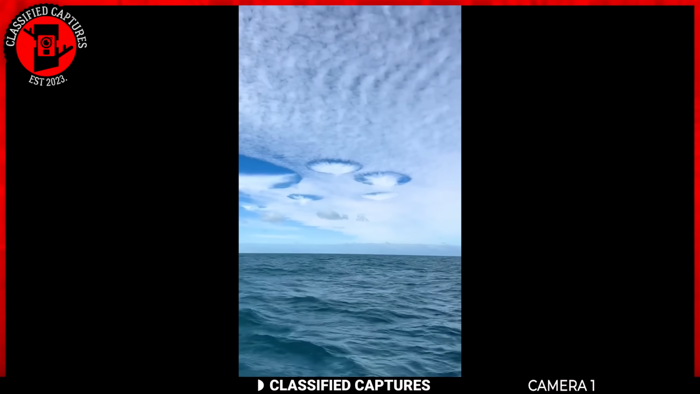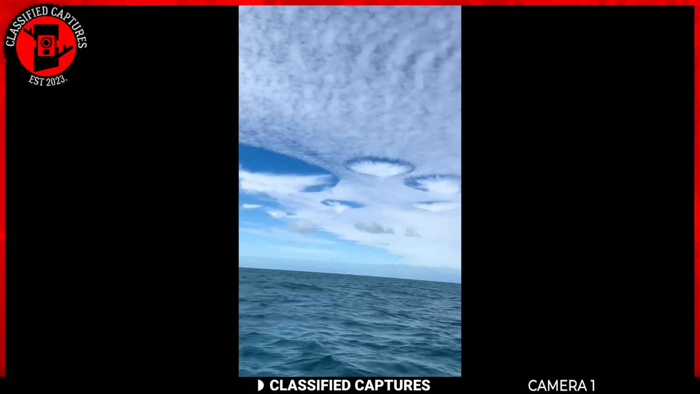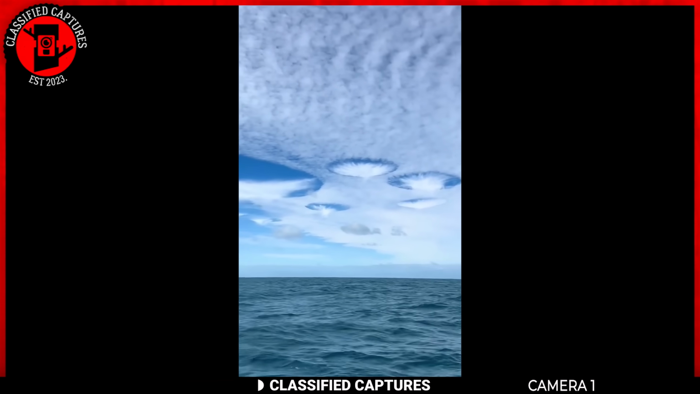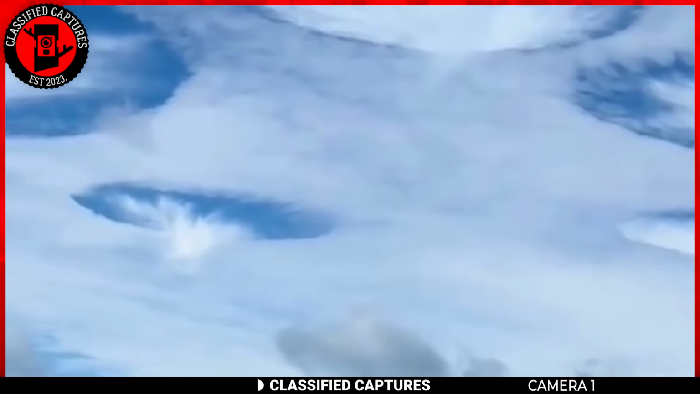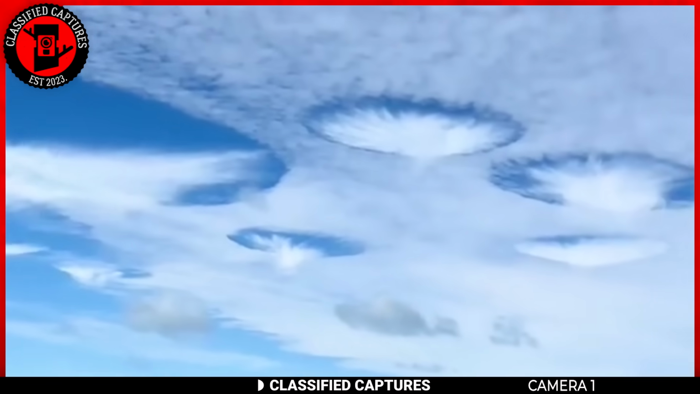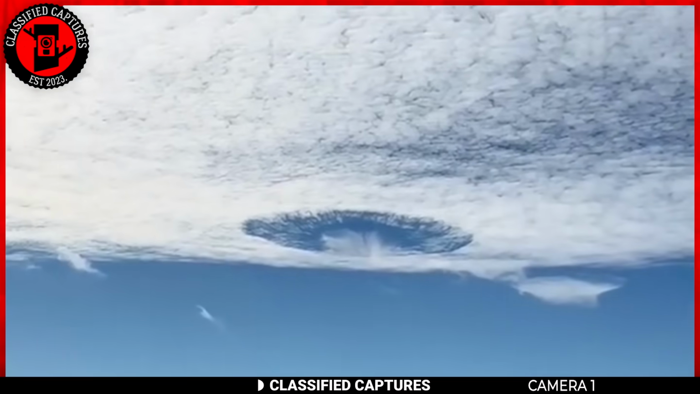In the middle of the ocean near Key West, Florida, a group of men noticed these strange cloud formations in the sky. They were round clouds. Bro, look at these clouds. What is going on? What is that? Okay. But look over there, there's a circle one that's the actual cloud.